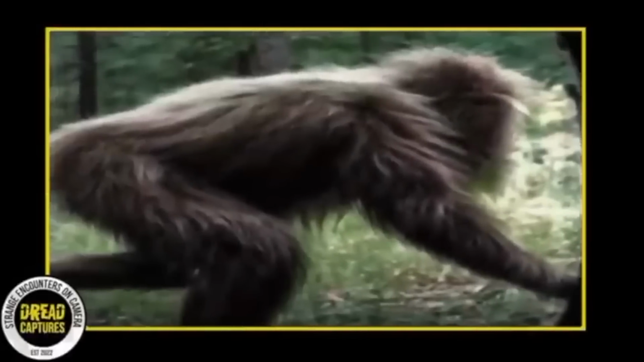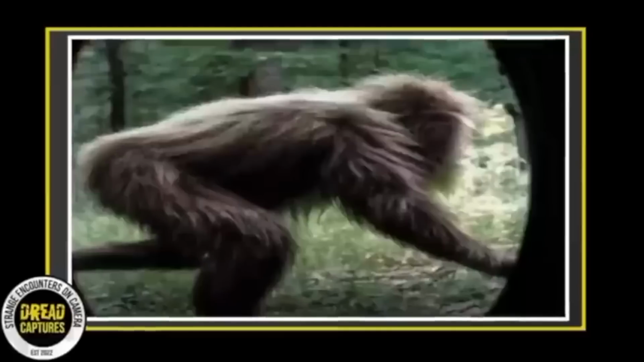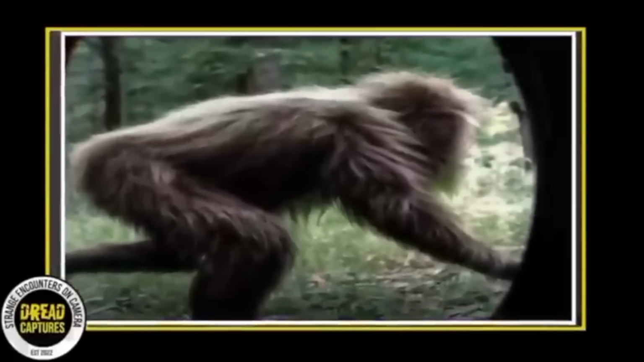To me, it might be a young Sasquatch. It's on all fours and covered in hair, like you'd expect from a Sasquatch. But its legs and lower half seem slimmer than others I've seen. Without more footage or different angles, though, we can't be certain.